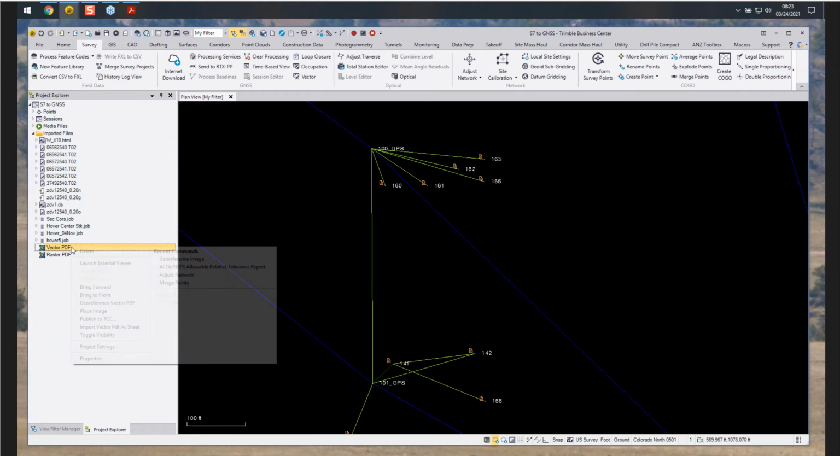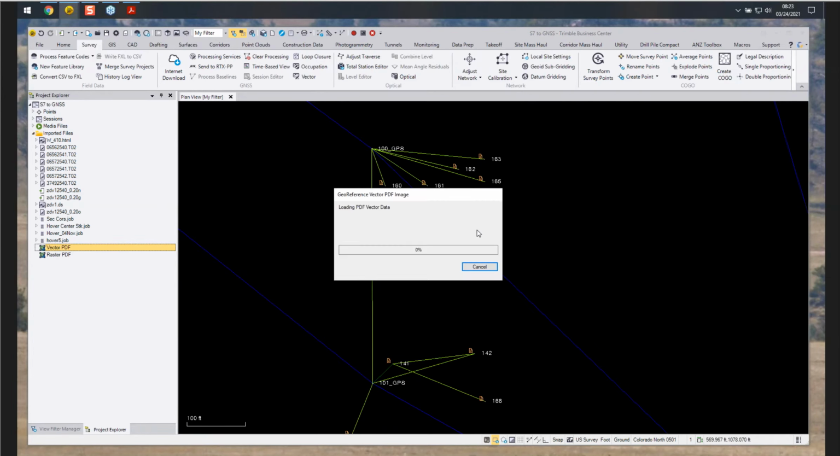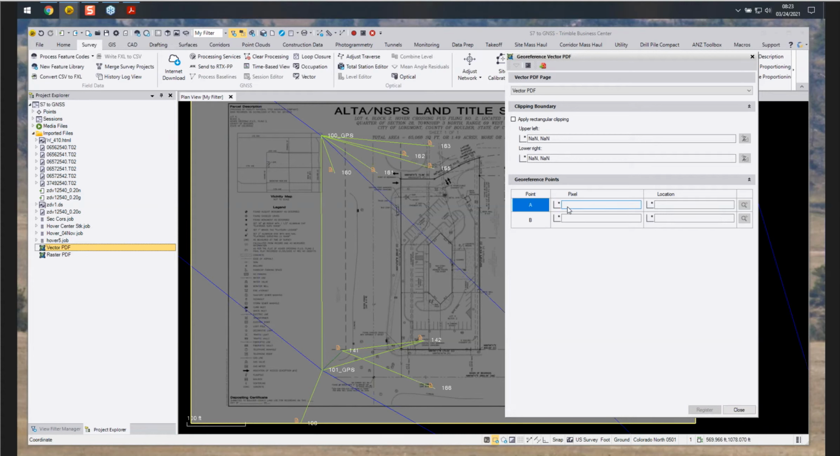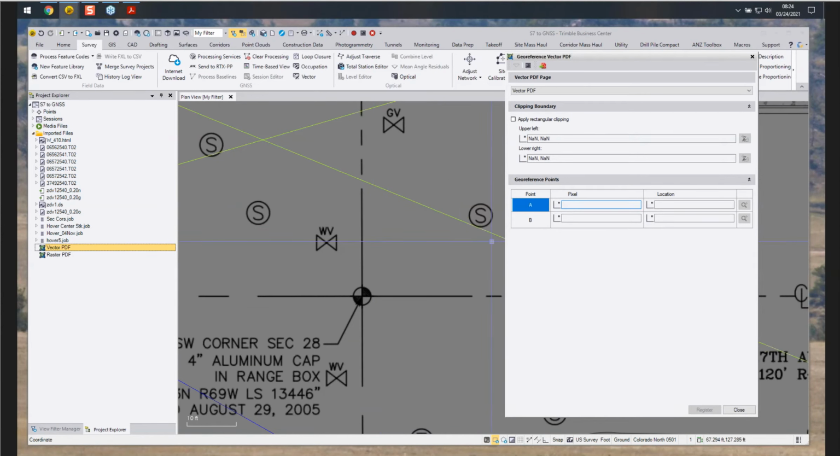Next one, we'll use a vector PDF. And so this is a vector PDF. With a vector PDF, it pops up and it only requires 2 points. So it's already provided for you for the box. So we can go down, select our pixel, and then you see the X appear. It's probably real small. Select that location again.